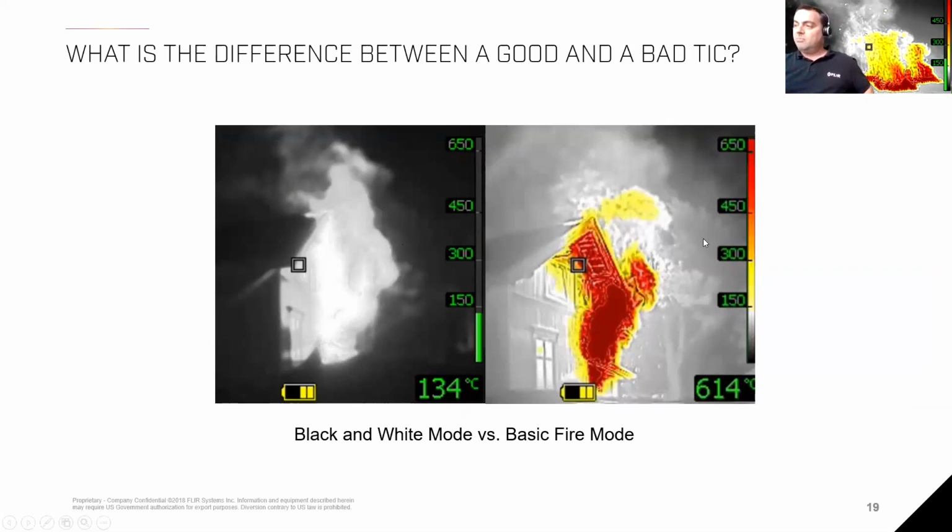And if you compare that with the regular firefighting basic mode, where all the KXX models start up if you switch them on, and you compare those 2 images, I think it's very easy for firefighters to understand what is going on.